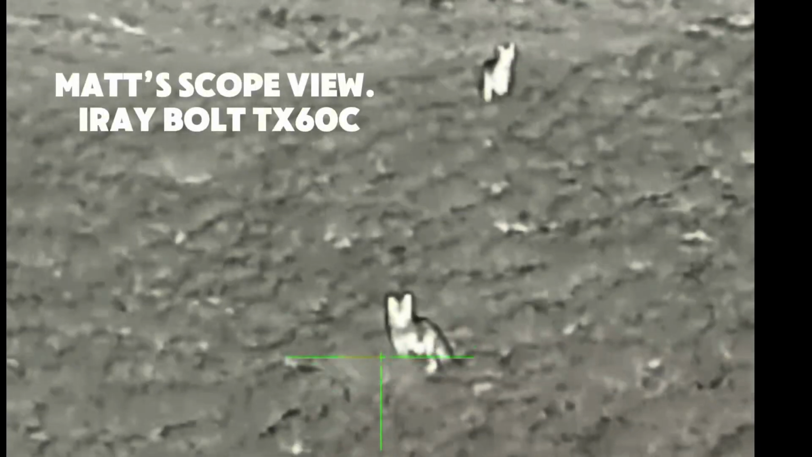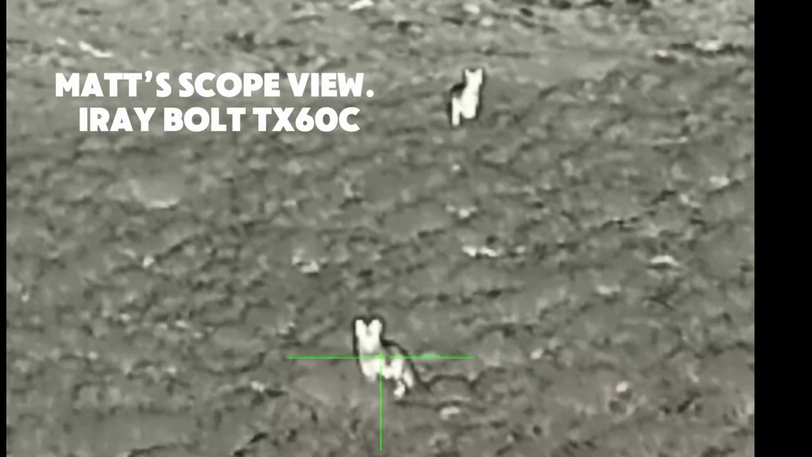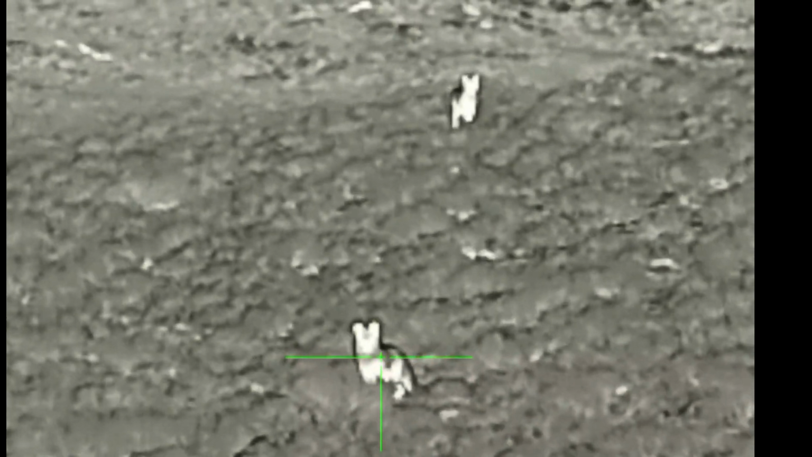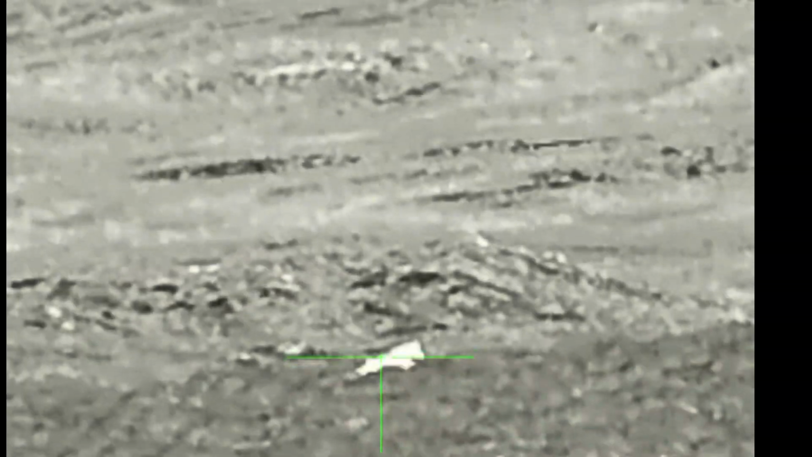Typically in this situation, one of us is designated as the initial shooter, which right now it was Randon's turn. And whenever there's 2, we usually will do a countdown, and whoever's on the left takes the left animal, whoever's on the right takes the right. In this situation, we got a little confused. And we both shot at the left.